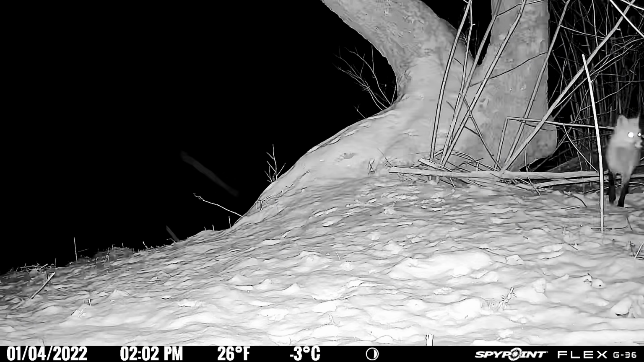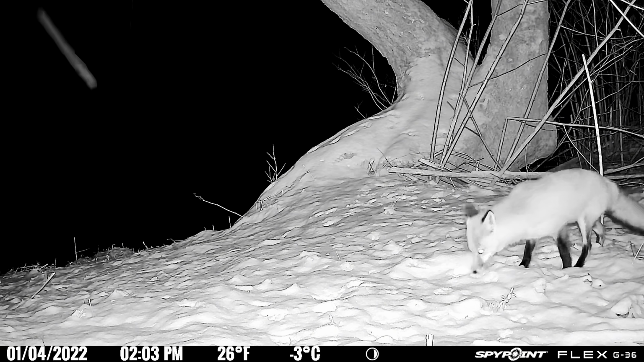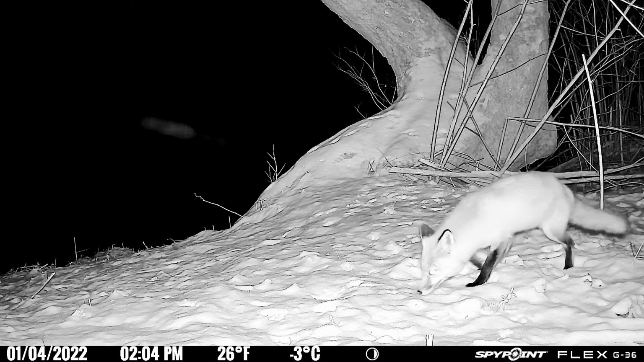Here comes Mr. Fox out of the weeds. We did get a skiff of snow that night, but Fox is just passing through here seeing what kind of meat he can find. He must have been able to smell it from quite a ways off.